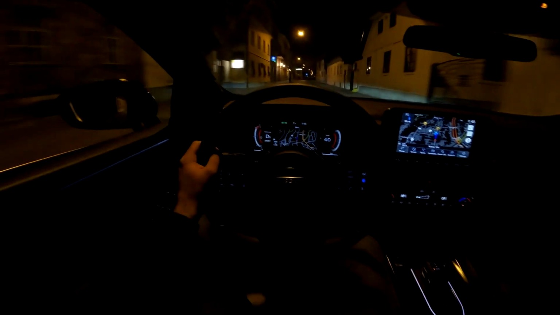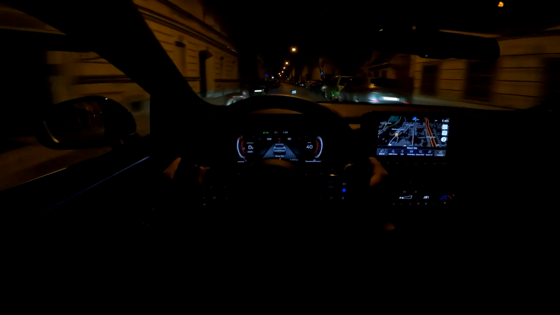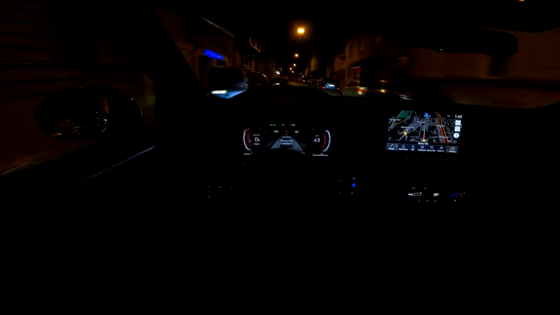This is how it looks in complete dark. Those are the mood lights. So the mood lighting, we have it on the doors and also here around the gear selector. You can adjust the brightness, but only one color is available.